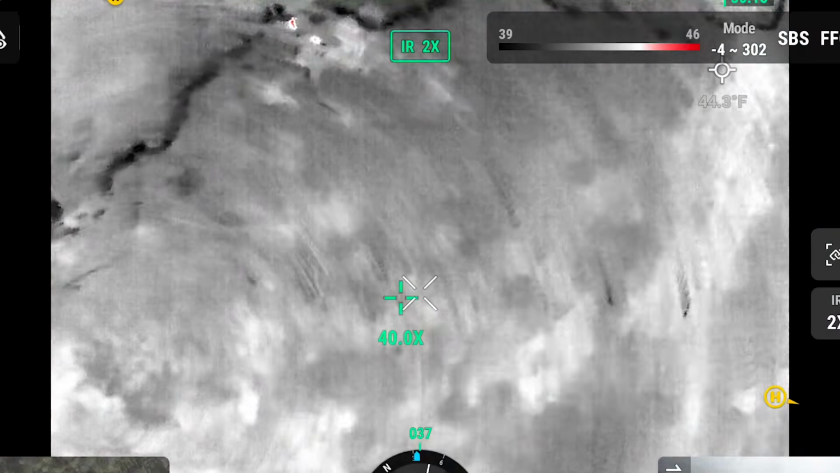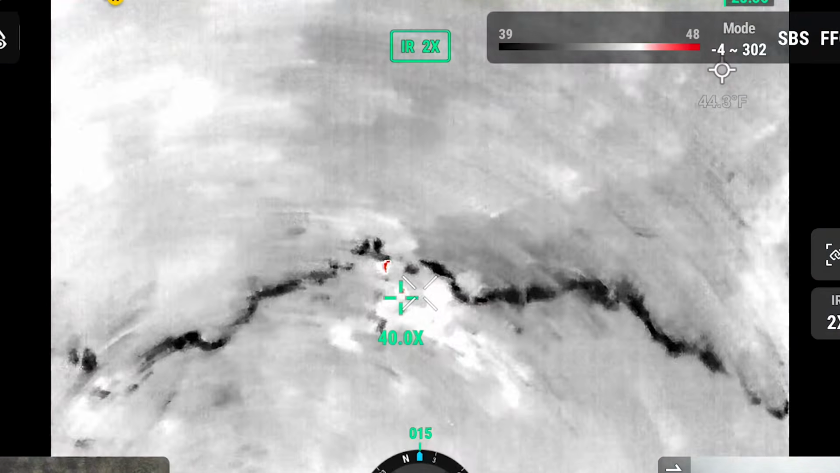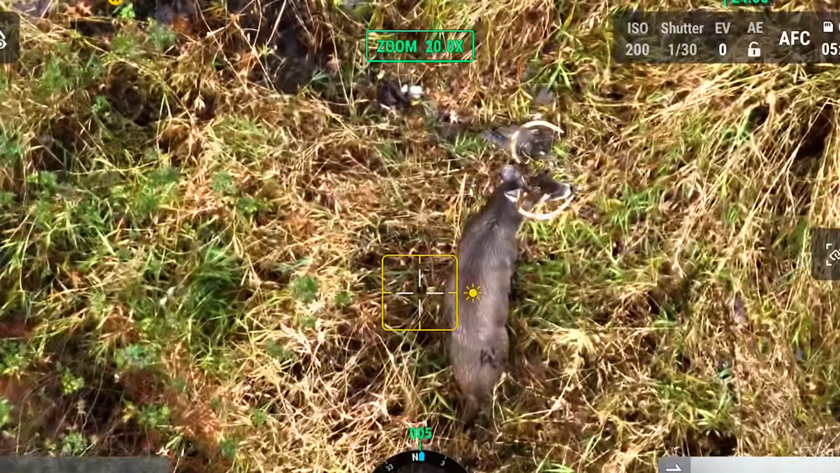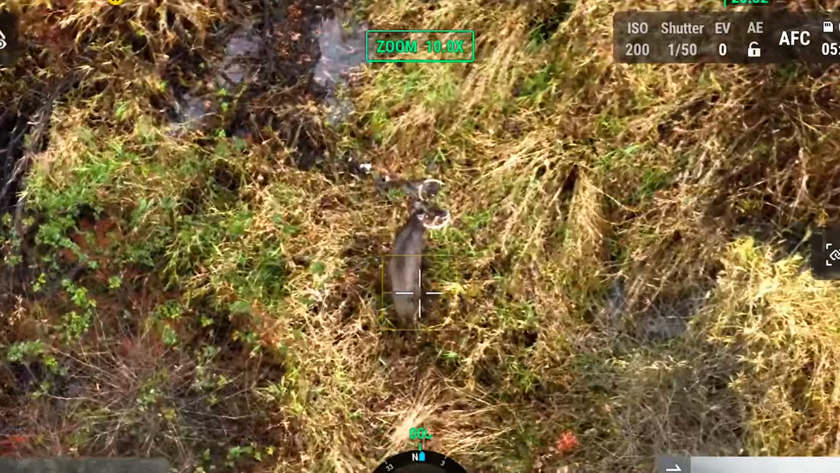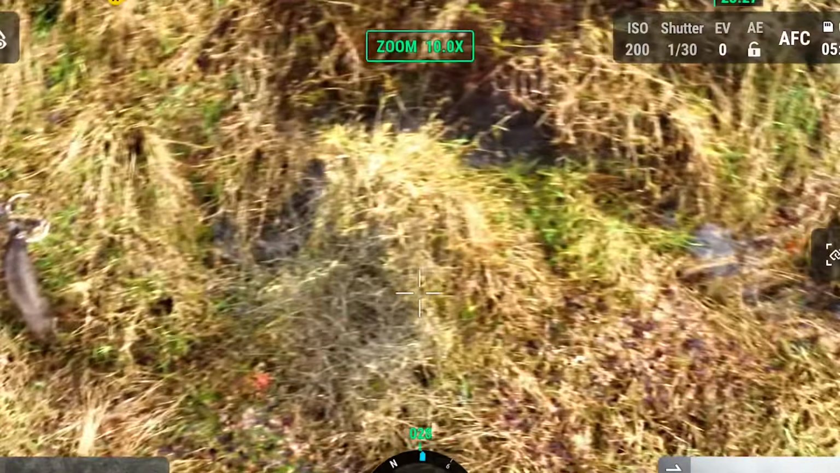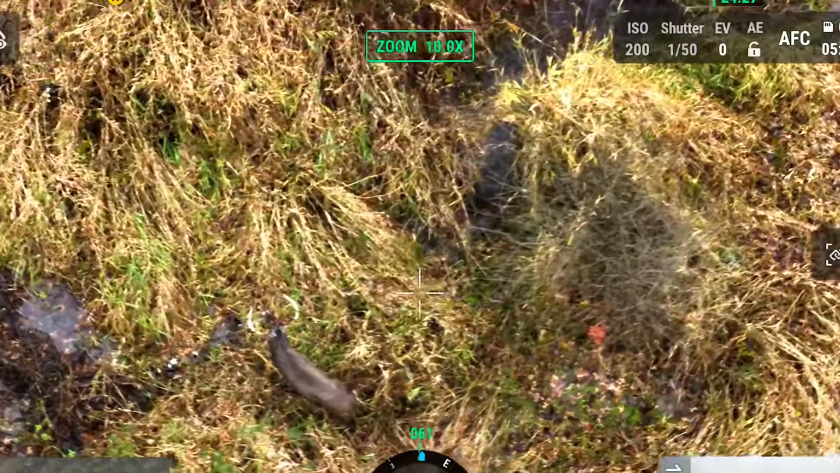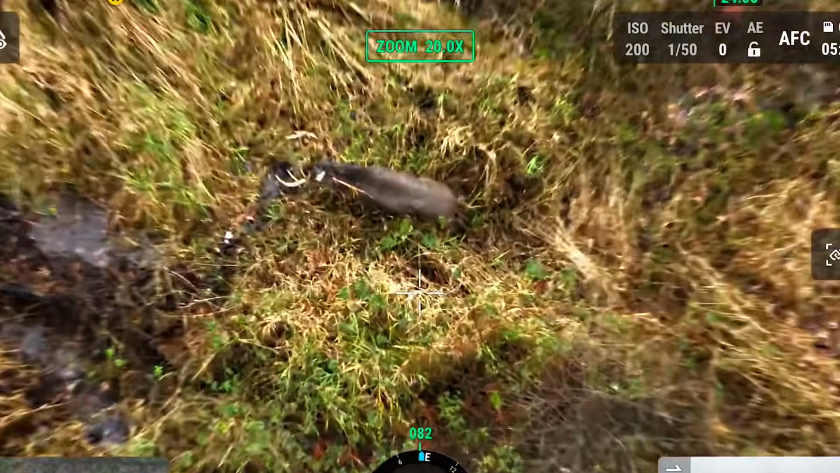Oh, this is sweet. There's something. Oh yeah, that's good. Ooh, that's a big one. Is that our guy? That's probably him. That is a big one. Dude, there was another one behind him. Yeah, when I was tracking, I had a big deer run up on me. Those are big bucks, Eric. That's a real big one.